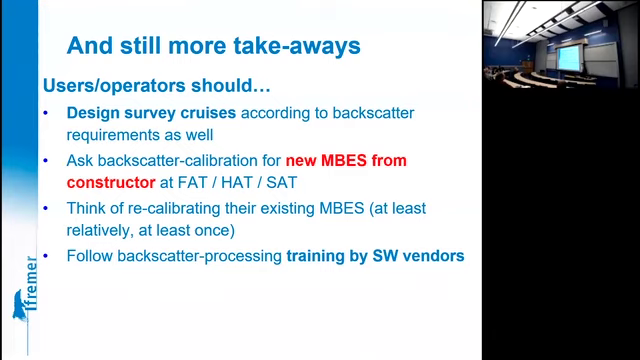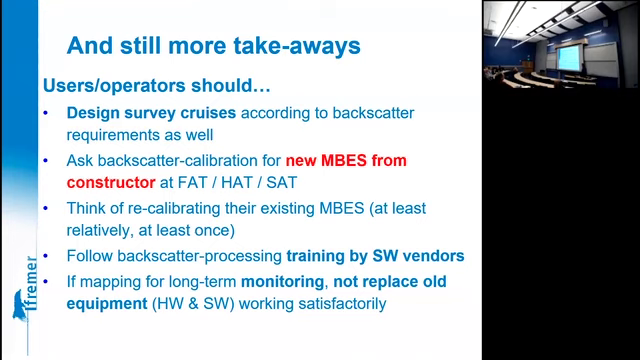It may be good also to follow the training provided by the software vendors regarding backscatter, because this is a difficult thing and much more difficult to automatize than the bathymetry processing. If you map for monitoring, a strange piece of advice is do not change your system. Keep it as long as it works and don't listen to the vendors. Because you will be disappointed when you will change your system.